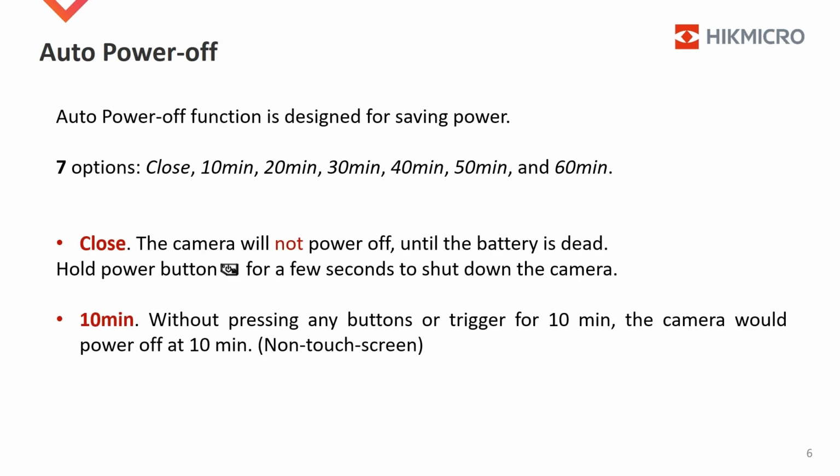Auto Power Off function is designed for saving power energy. There are 7 options: close, 10 minutes, 20 minutes, 30 minutes, 40 minutes, 50 minutes, and 60 minutes. When it is closed, the camera will not power off until the battery is dead. Alternatively, you can hold the power button for a few seconds to shut down the camera.